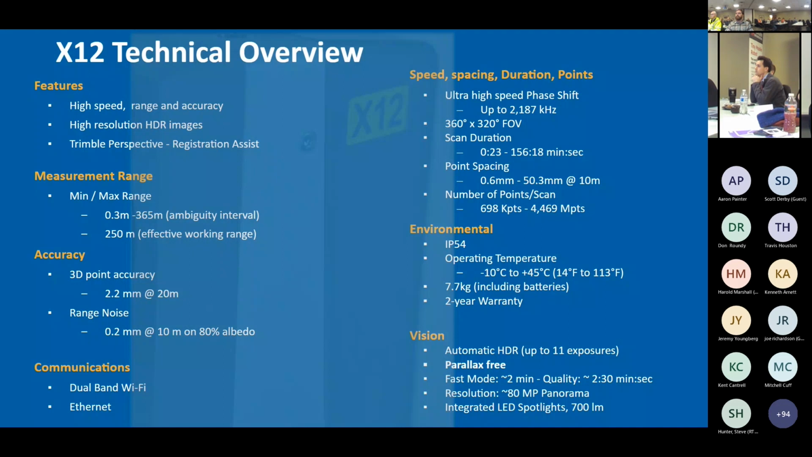From an environmental standpoint, this is an IP54 rated scanner, which is quite good. It's got a 2-year warranty. And one of the other things about this scanner is it's got great vision capabilities. For one, everything is HDR. It's all parallax free. And then we have LED spotlights that are incorporated there.